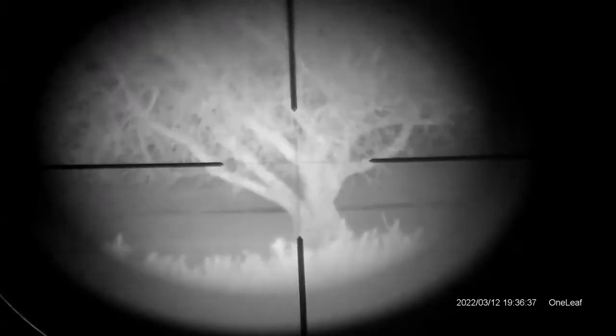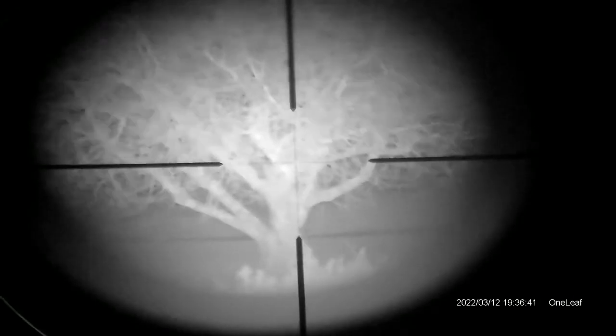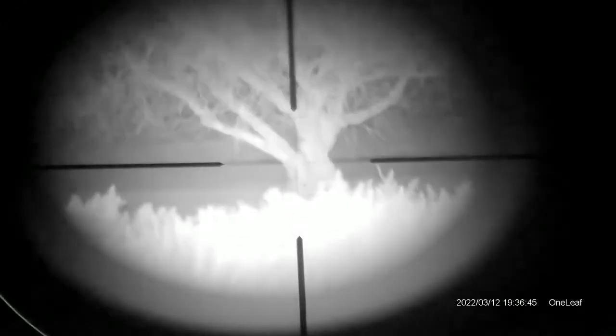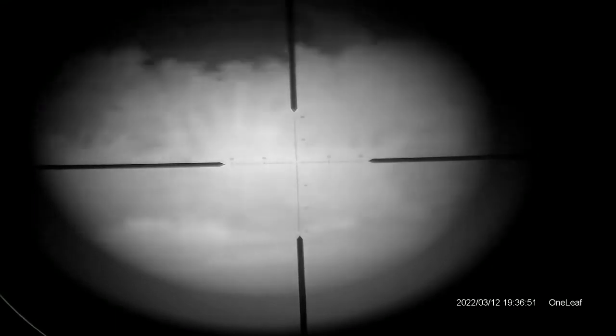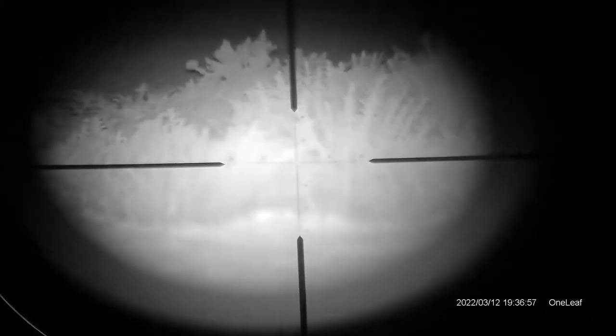So that tree is a good, I don't know, 100 yards away or something like that, and then the bushes below are probably about 40 yards away, right up close, and when you go down it glares at you, but see how the camera reacts. I'm not adjusting anything there. Back up to the tree, and the white, it's the auto white balance or whatever it is.